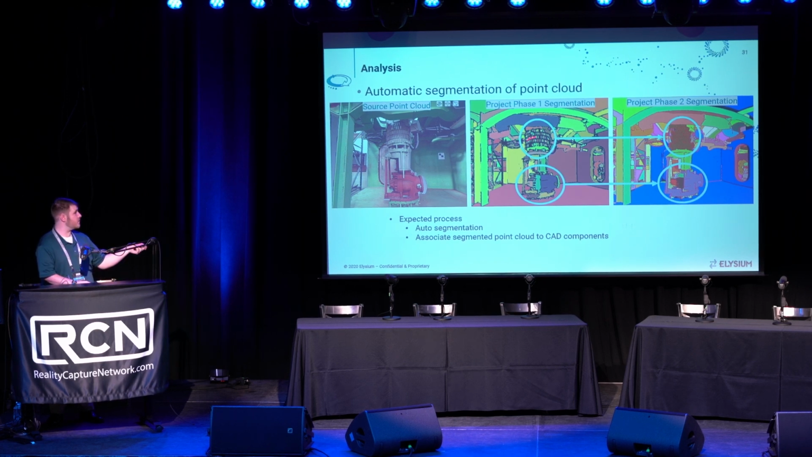So with this, for example, the heat exchange here on top of the pump, we can see that each one of the fins has been segmented as individual point cloud pieces, when in reality, it's part of a much bigger heat exchange unit. So now, with that completed, we can recognize those larger pieces all together, and then take that and automatically pair it off against the CAD components for validation.